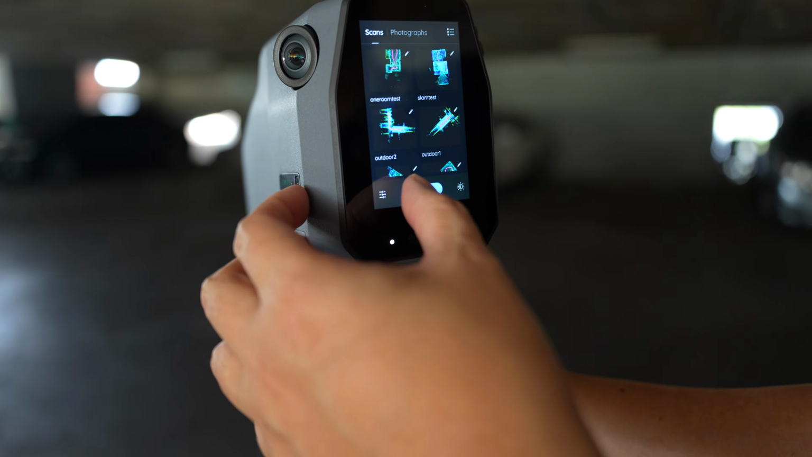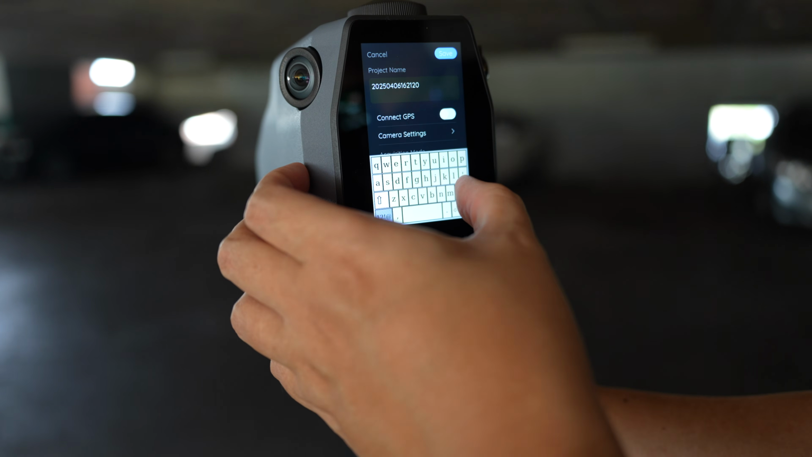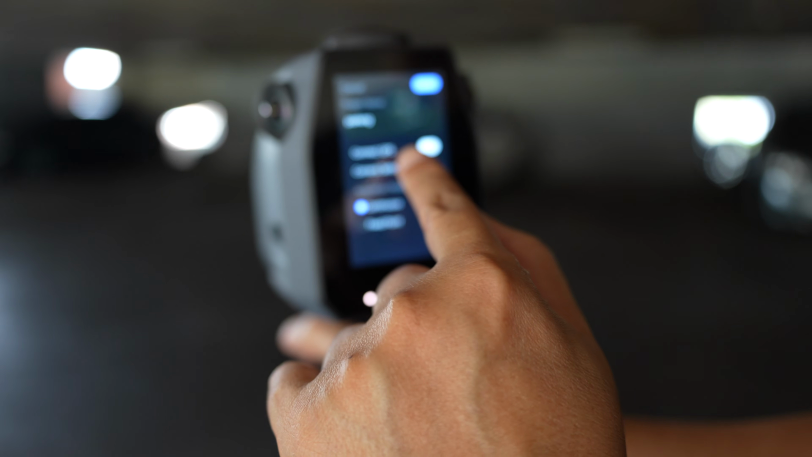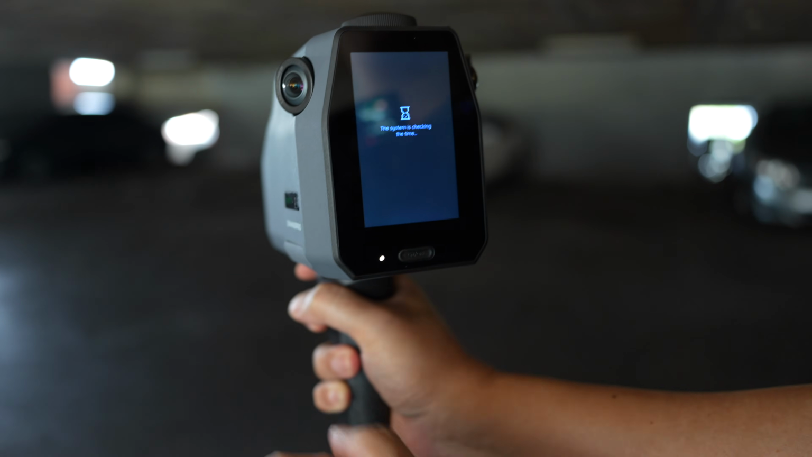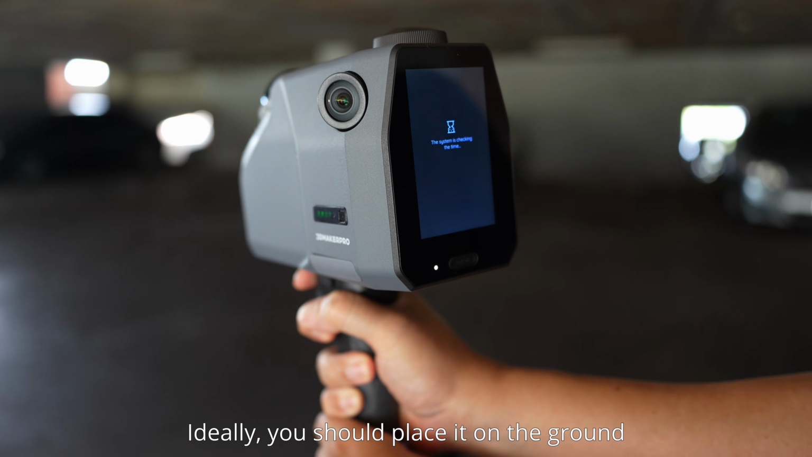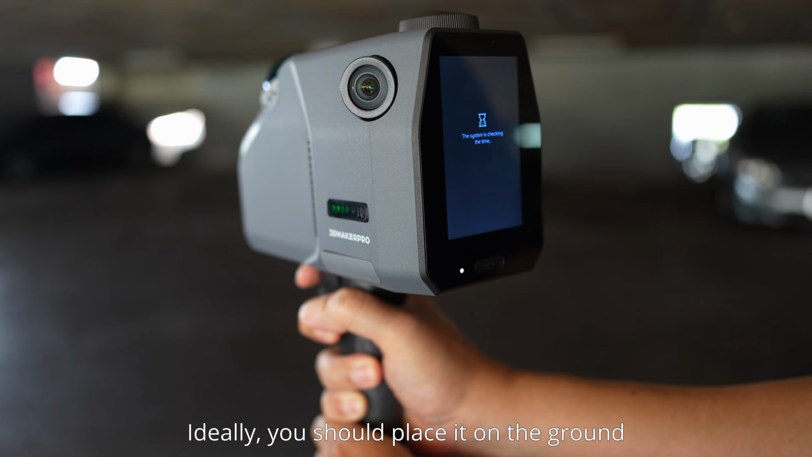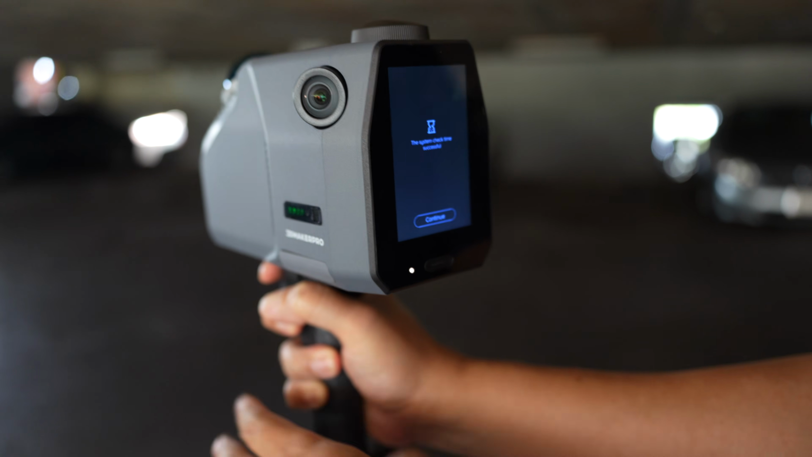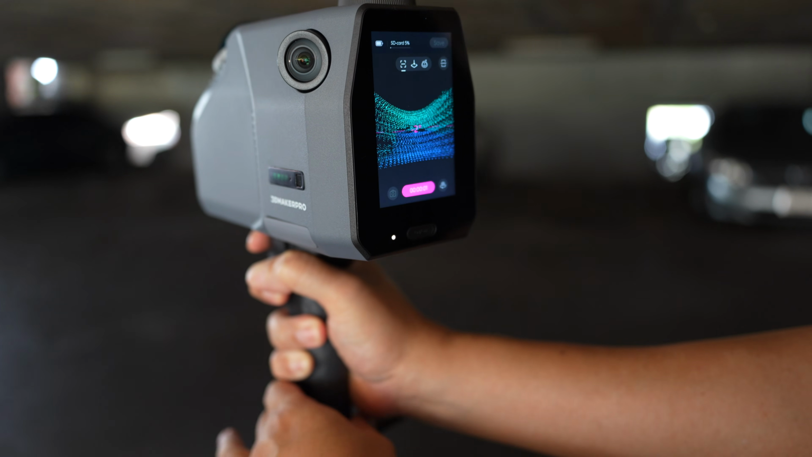Okay, and then I will make a new scan. I'm going to name it. Choose continuous mode. And the camera, I try to turn it on. Save. Okay, now the scanner is initialized, so I need to be standing still. And this will be my starting point and the end point. Okay, system check finished. I click on continue.